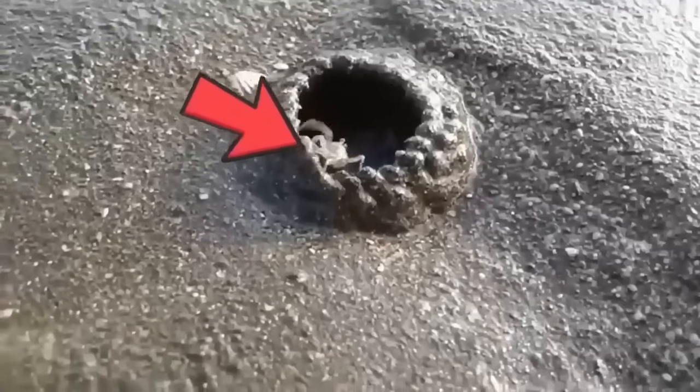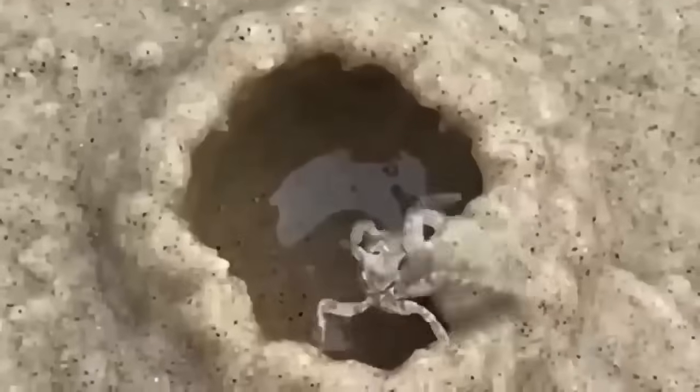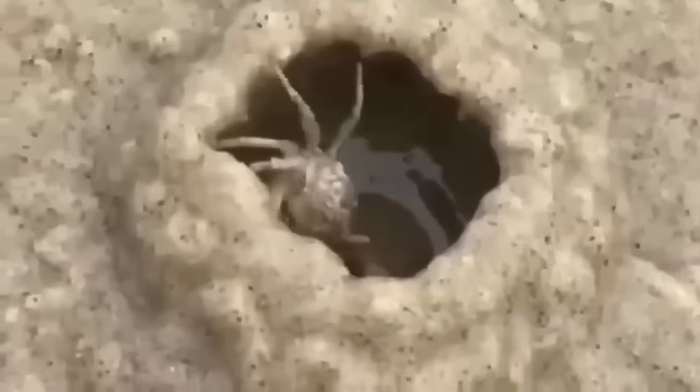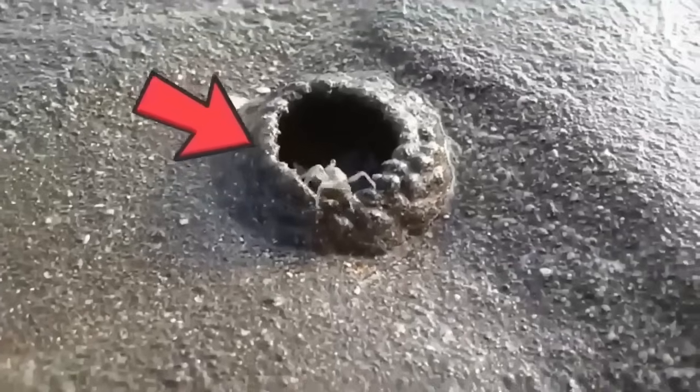Crab builds its house. Check out this super cool video of a crab making its very own sand and water home. It's not every day you get to see something so unique and amazing, and it's mind-blowing to watch how the crab constructs its shelter with such accuracy and speed. By building its cozy little house, the crab can keep itself safe and hidden from any danger lurking around.